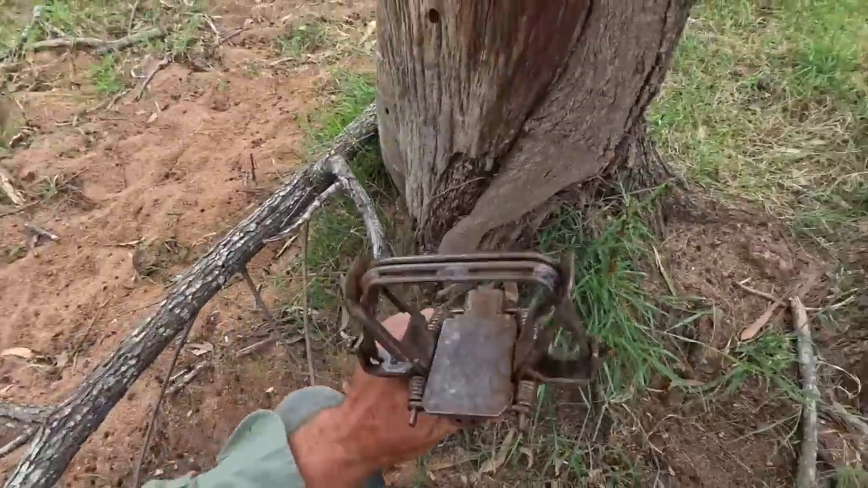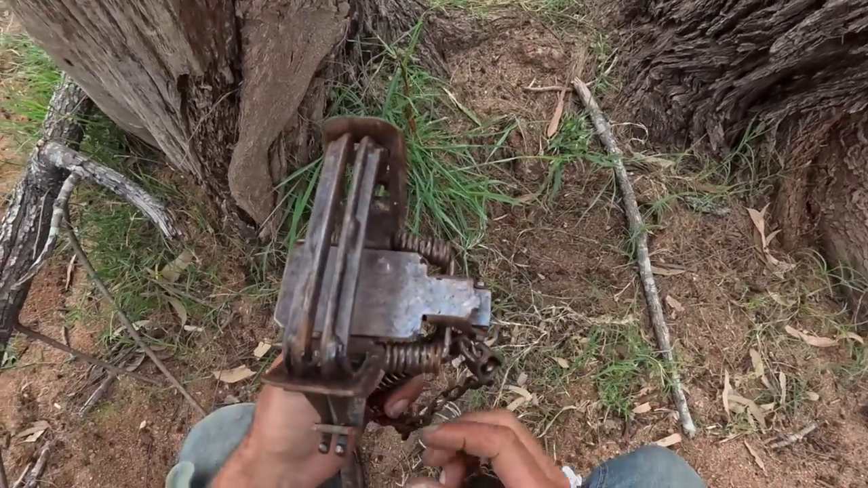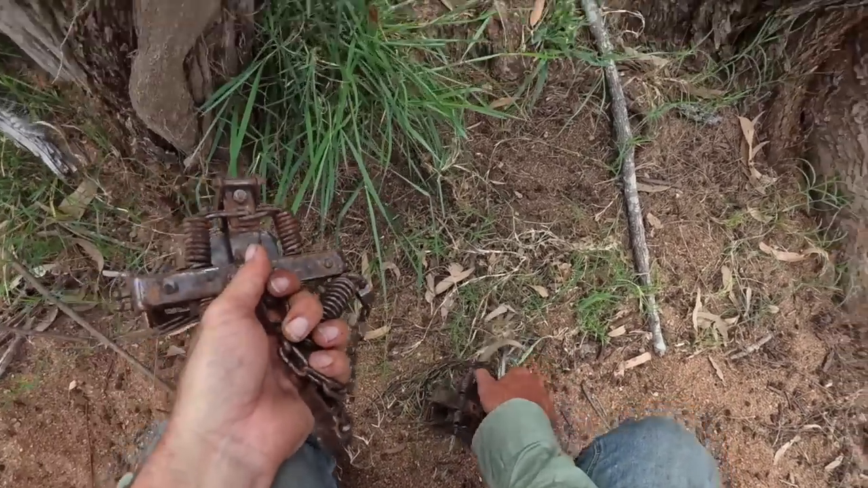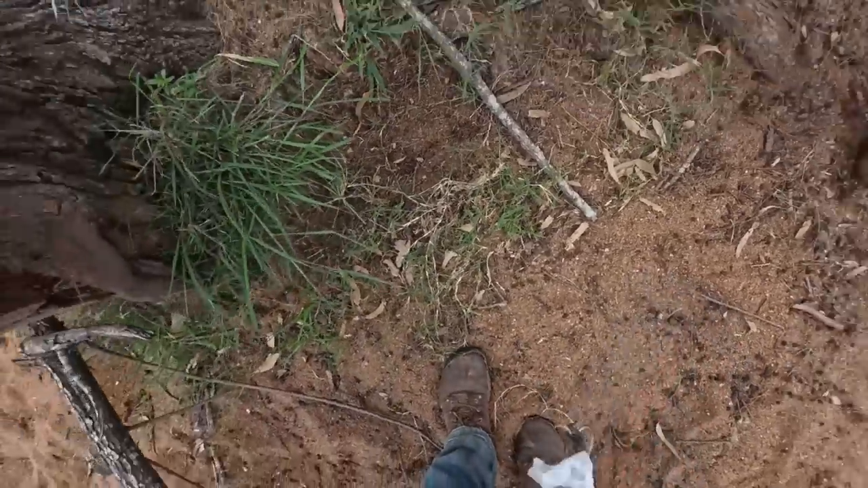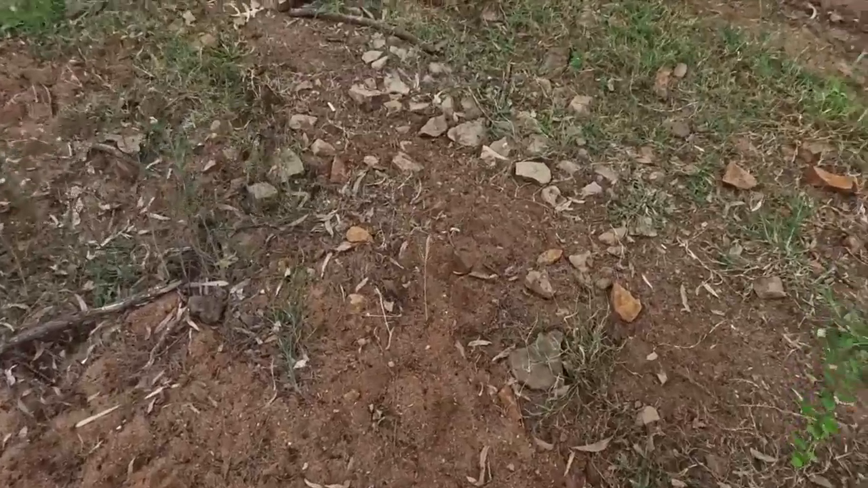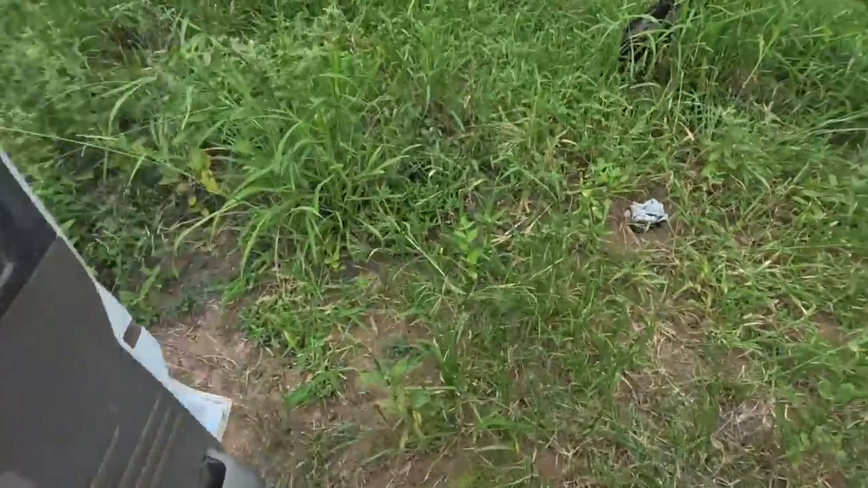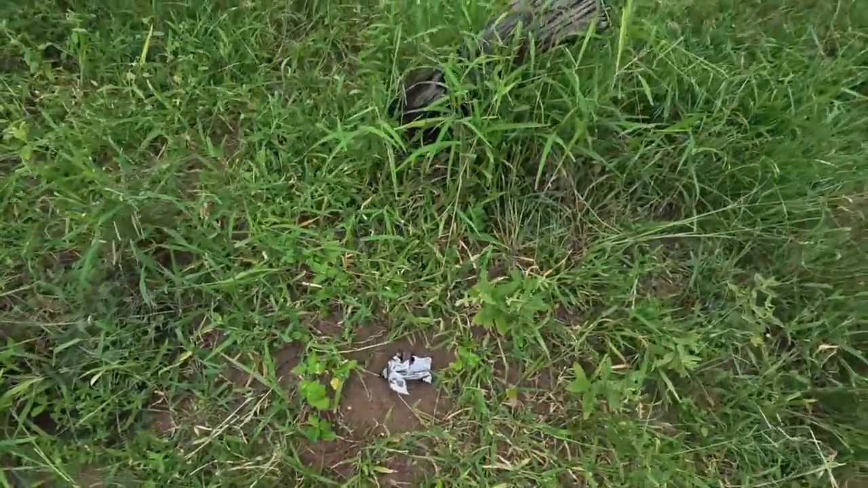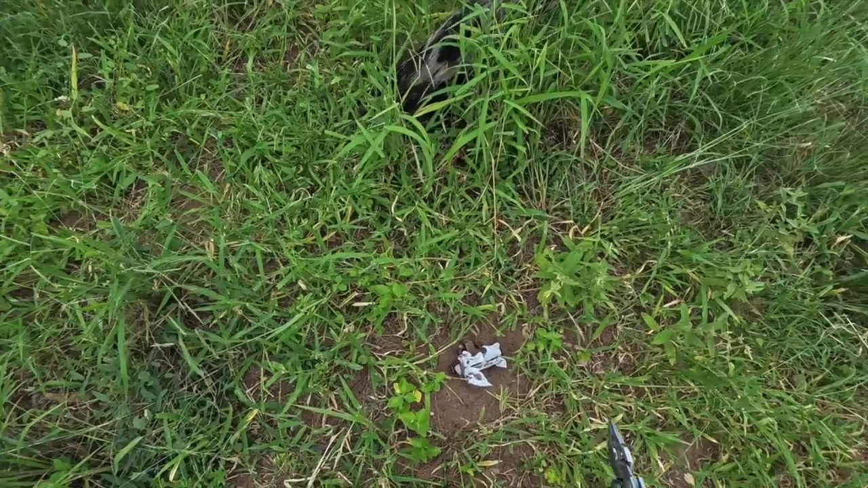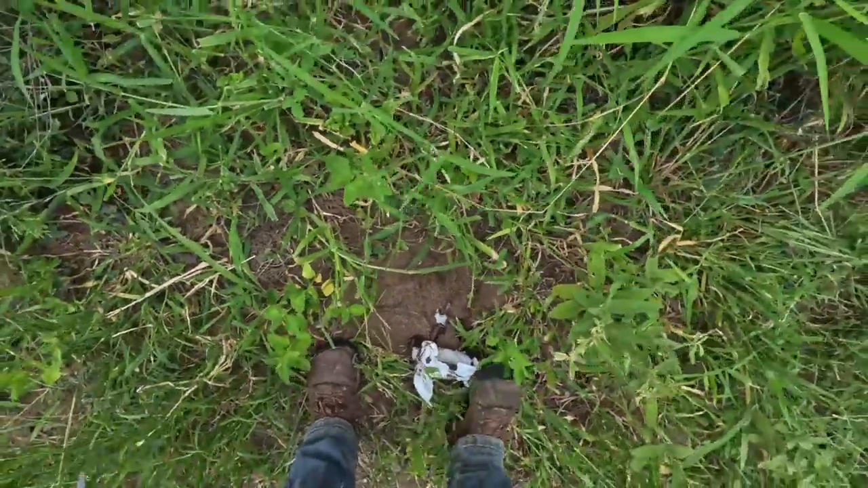I reckon that full metal jacket really makes them quick. It's pretty slippery sort of stuff, and they certainly shut nice and quick. Righto, one more to go. And again. Cattle have been past it again since I reset it last night. Well, they'd only disturbed it, they didn't actually set it off. But now they have. Oh well.